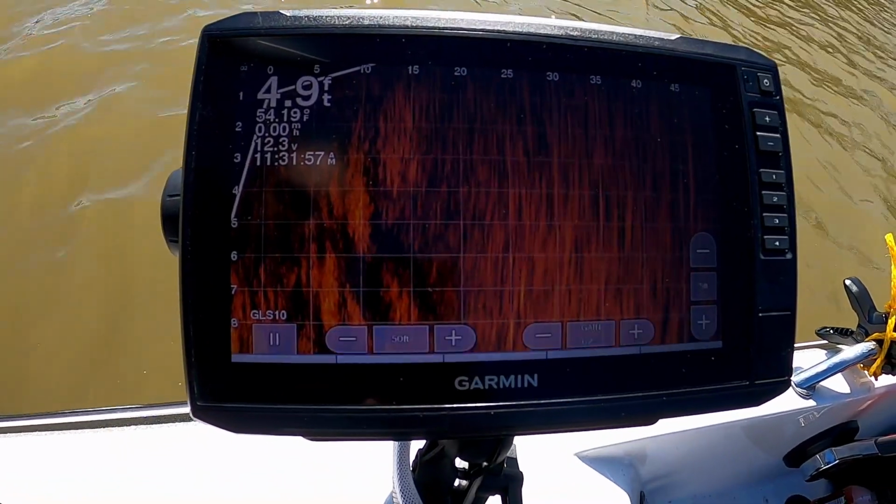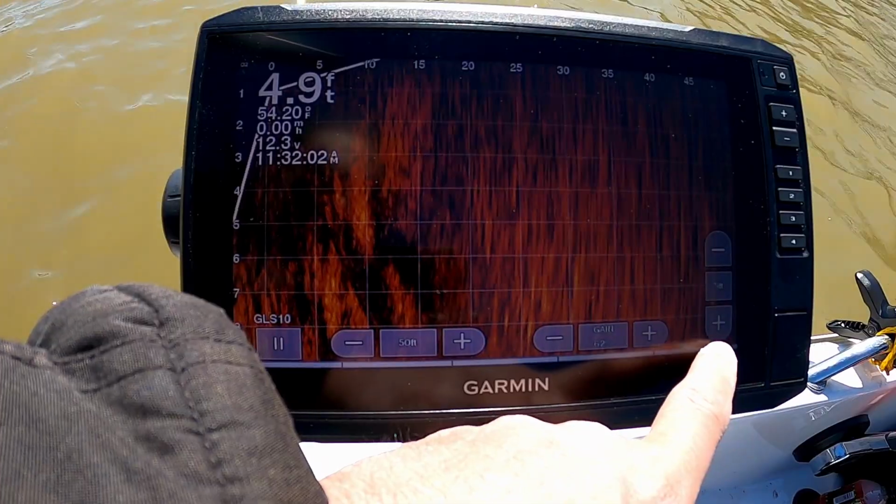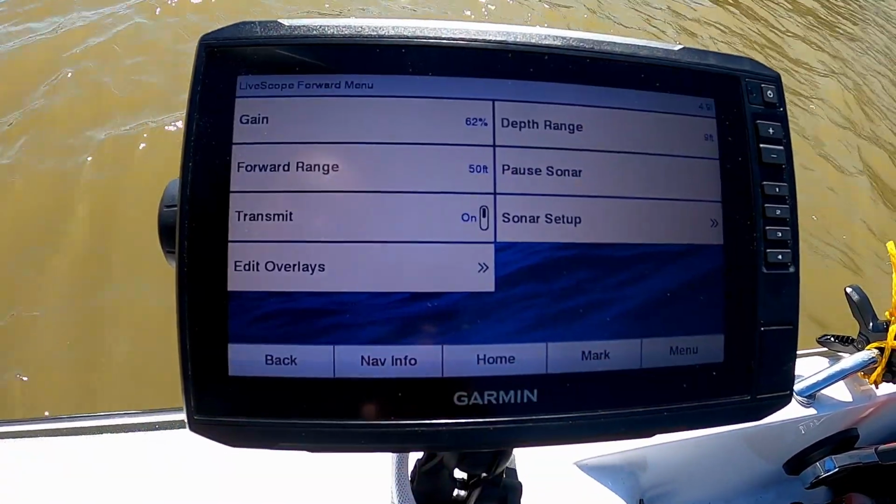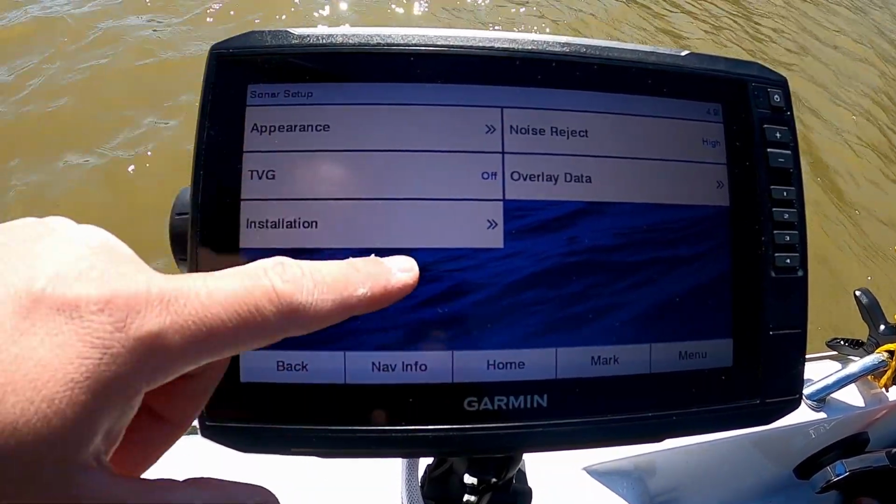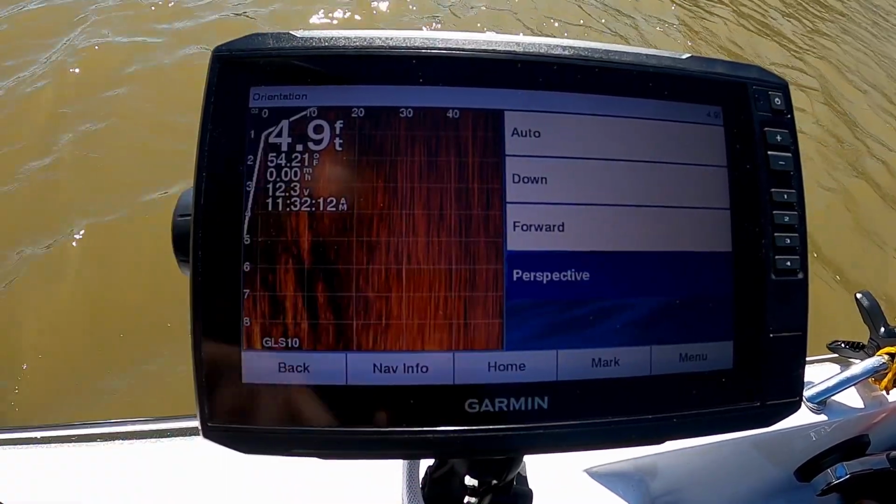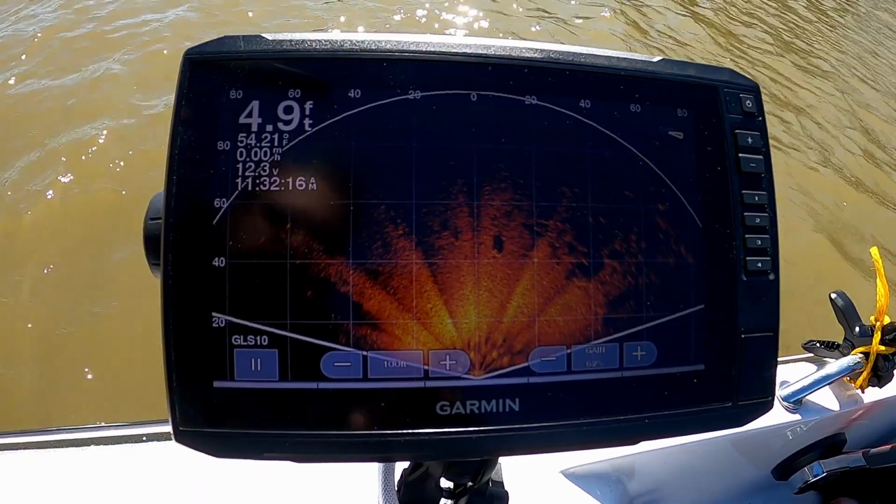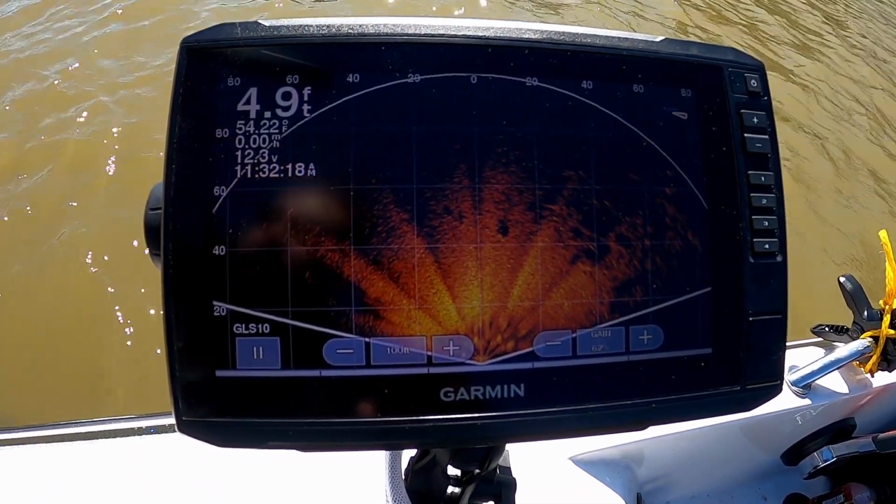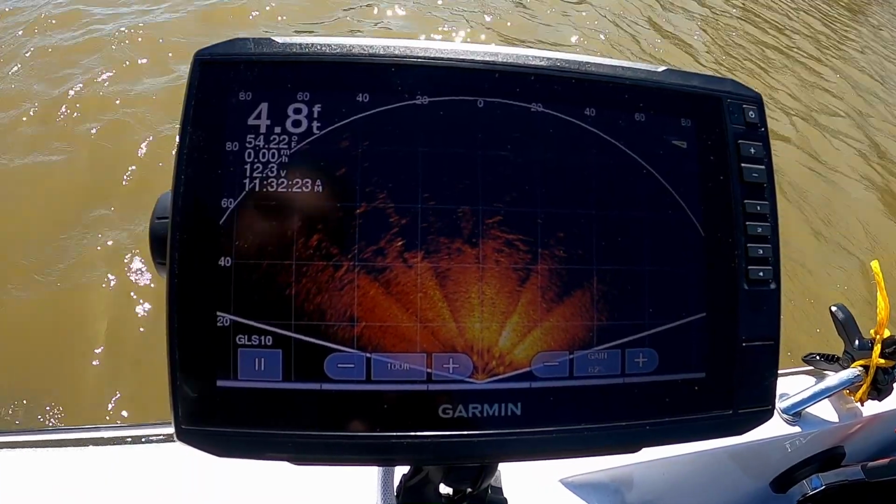All right, from your Livescope view, go to menu, sonar setup, installation, orientation, perspective. Now you can set that on auto and it'll pick it up for you, but sometimes it takes a little bit. And now you are in perspective mode.